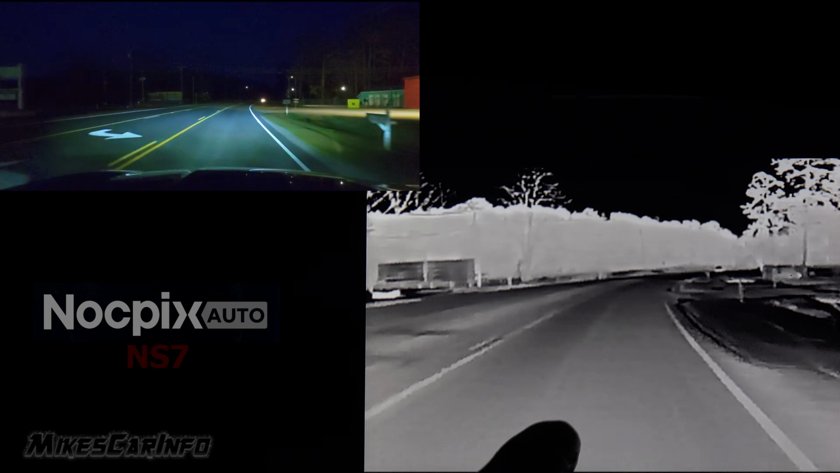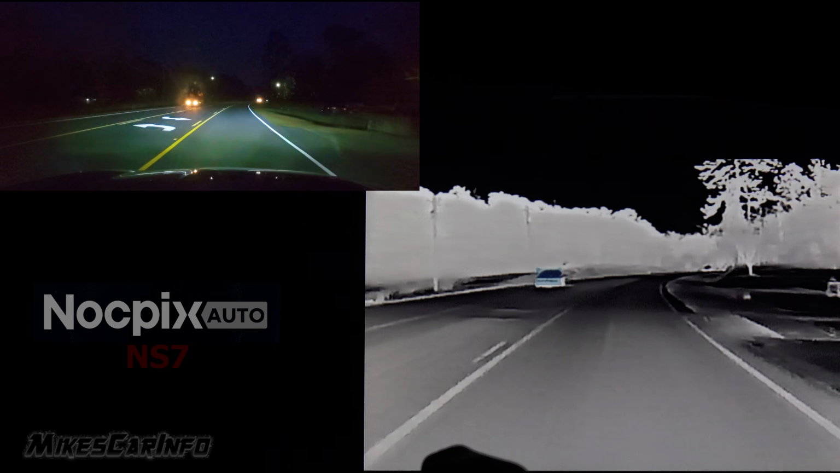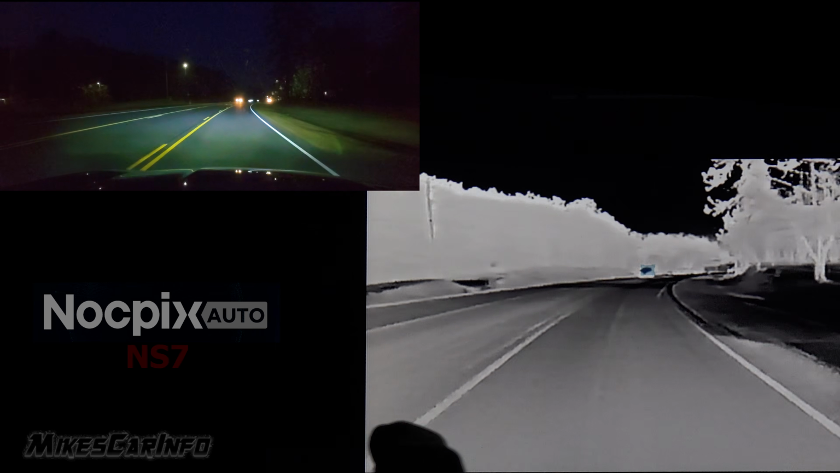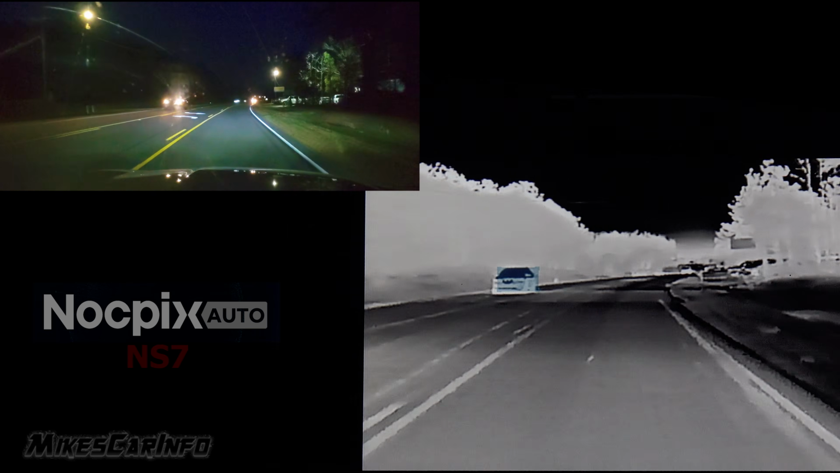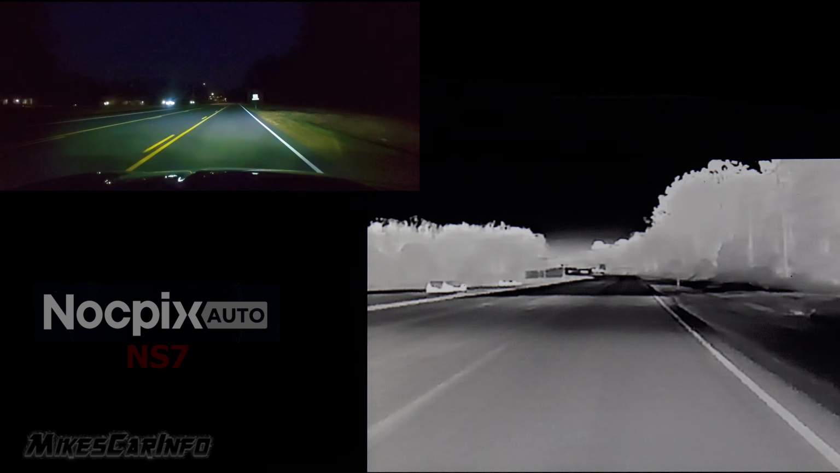Now, if you notice, that motorcycle was highlighted in yellow because it looked like a pedestrian. It was basically the shape of a pedestrian, not blue. So vehicles are highlighted in blue, but the motorcycle was highlighted in yellow. I thought that was kind of interesting.